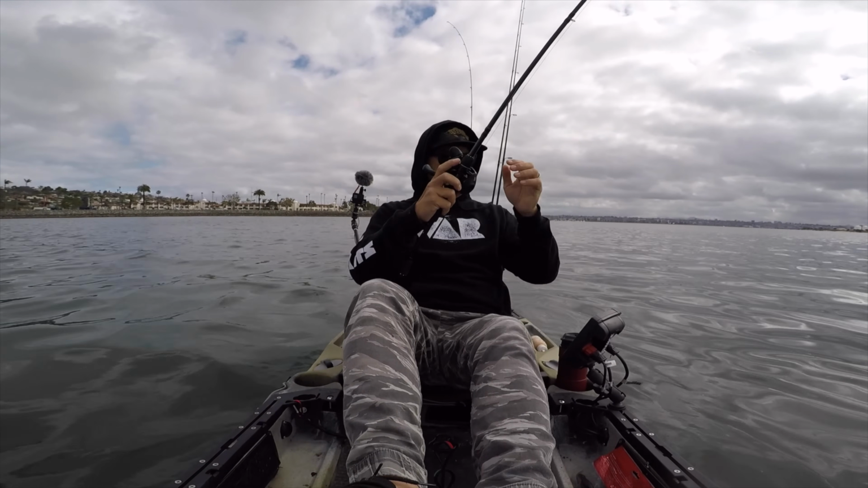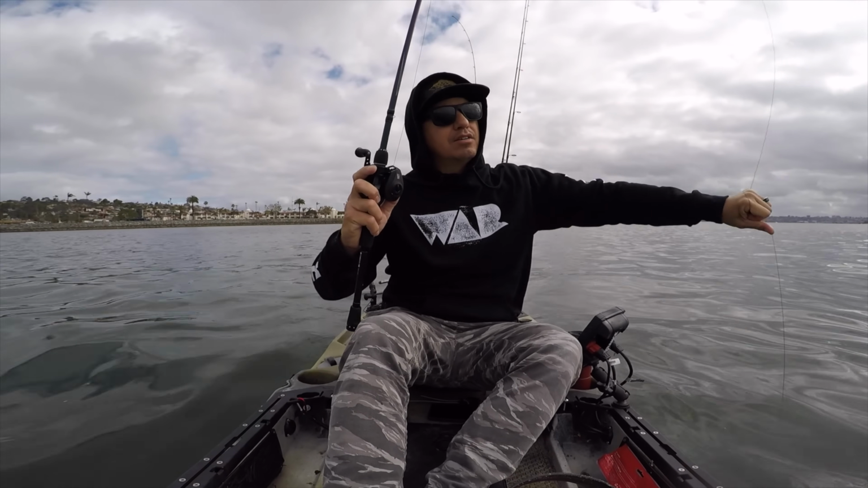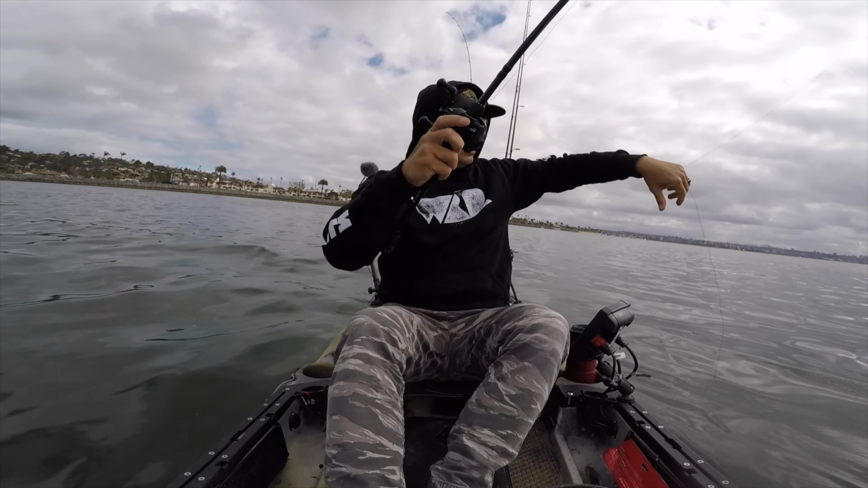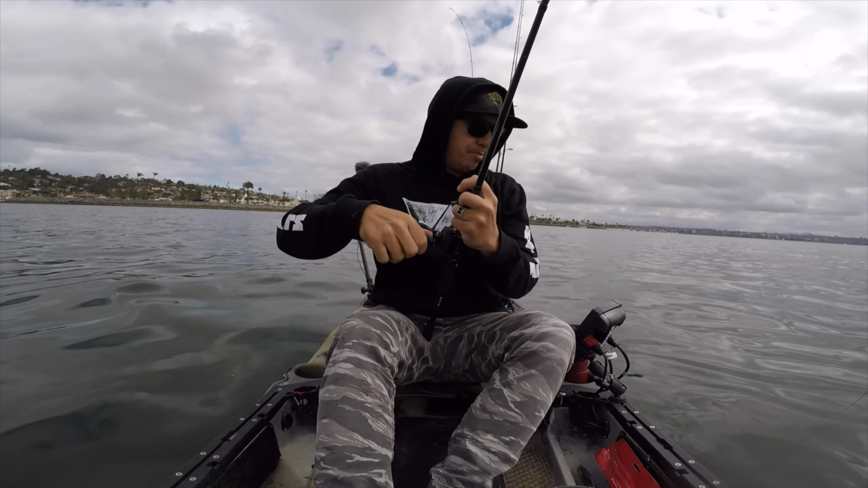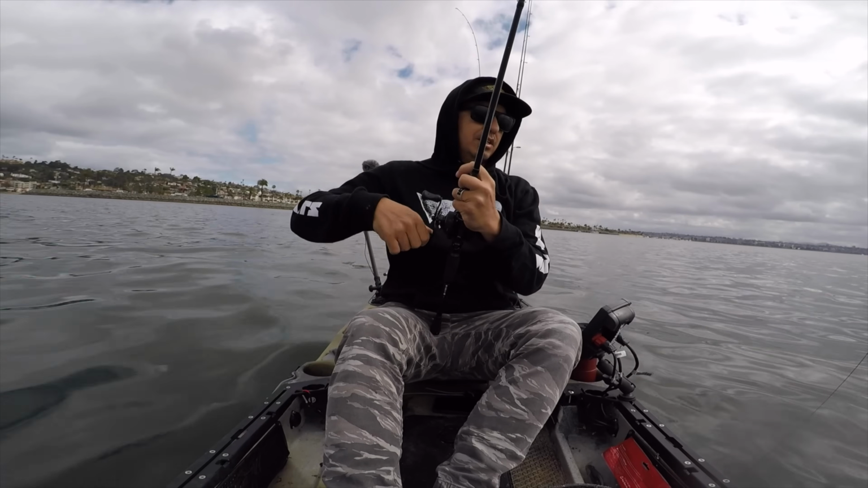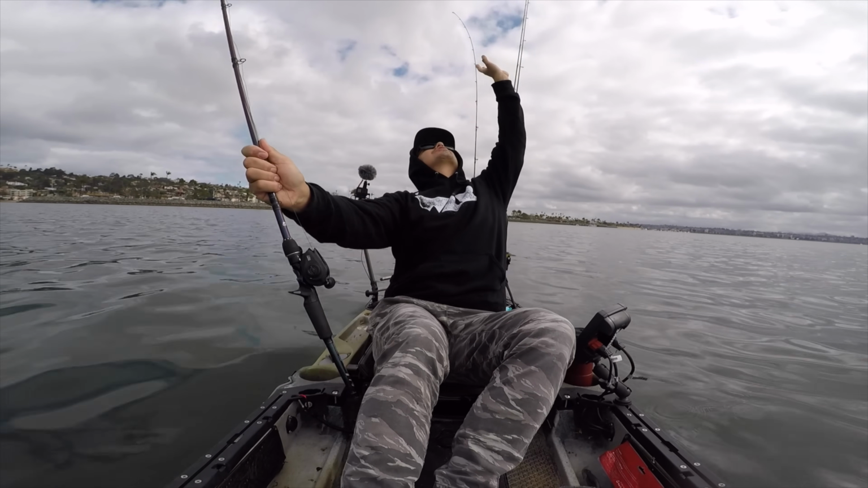Ooh, structure, guys. Ooh, I bit right into that structure. Hopefully I can get it out. Ooh. Oh, dang it. We broke off. Felt sharp, snaggy. I just missed it. Just set the hook into the structure on accident.